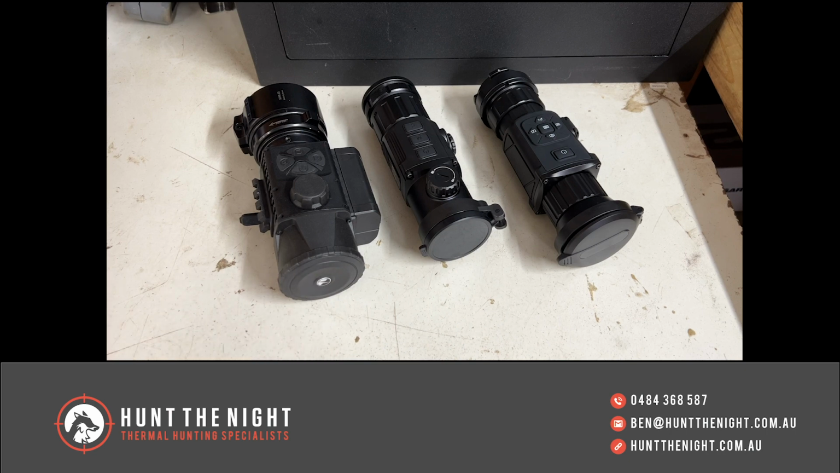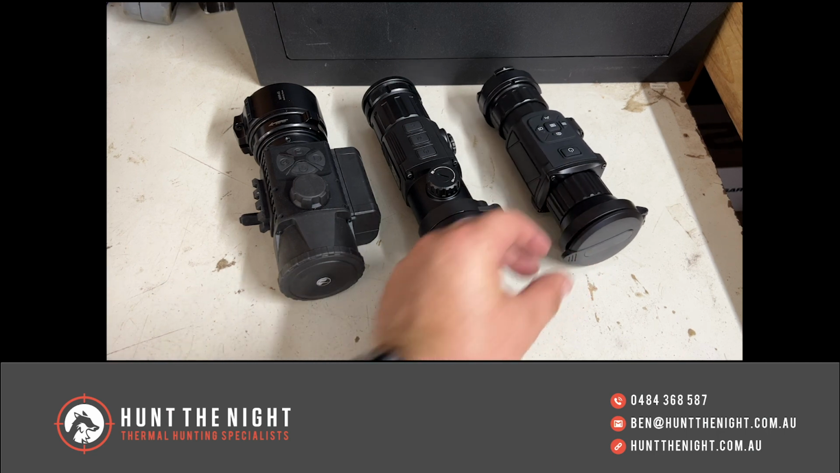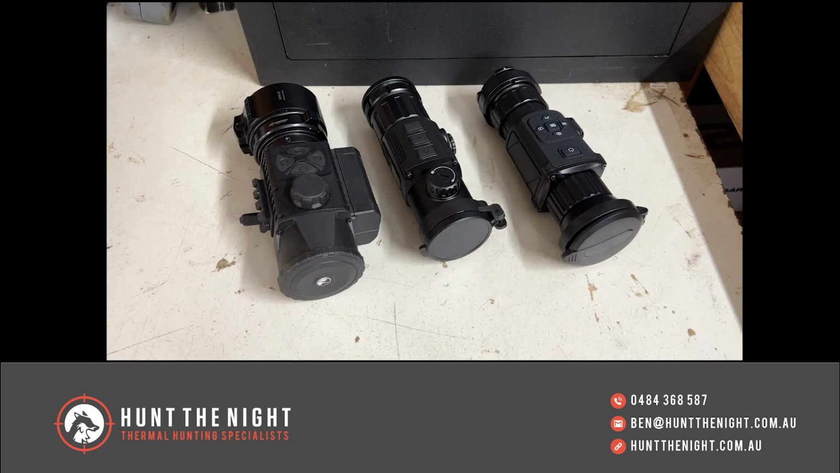That's the reason why the TQ50 can't be used as a clip-on in changing it, because it hasn't had that calibration. Now, I'm yet to test it, but I reckon I can still use the original TQ50 and just adjust my turrets. But the TQ50C, as you'll see in the video, has got that calibration in it. So that's why I've redone this video.